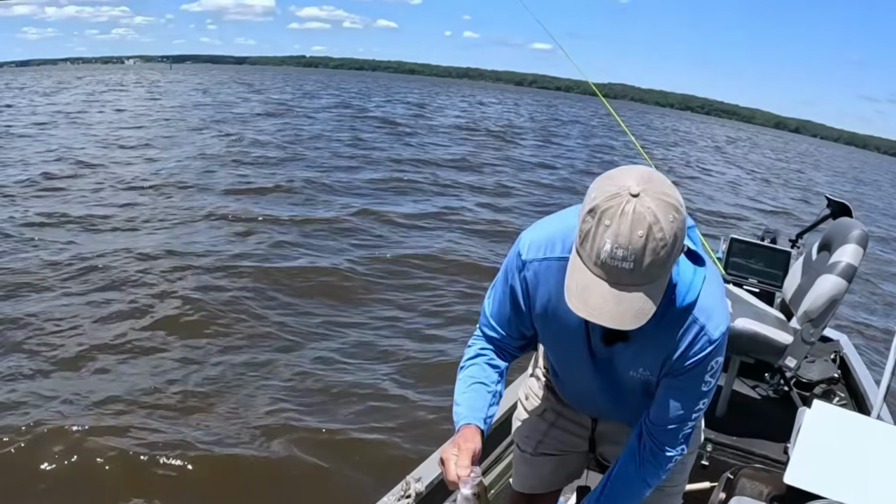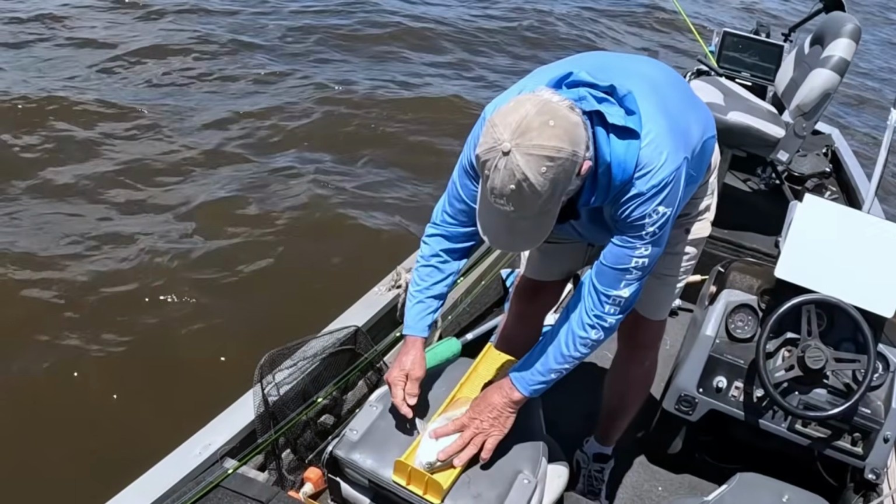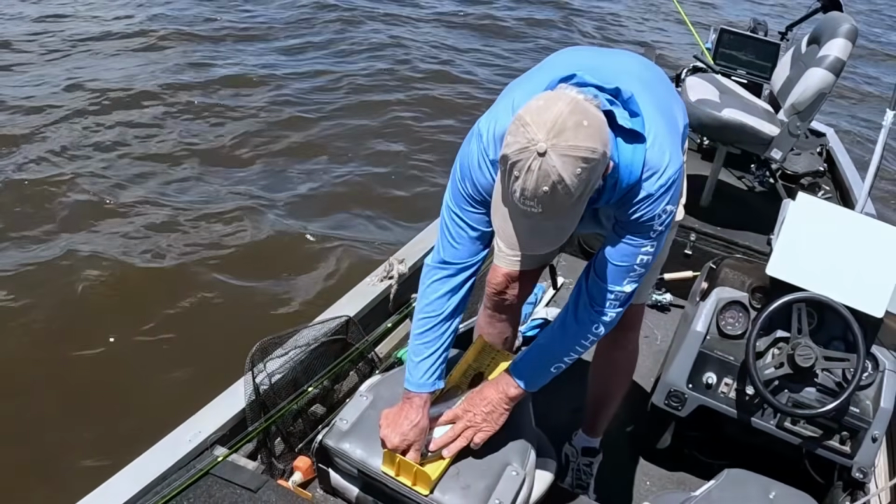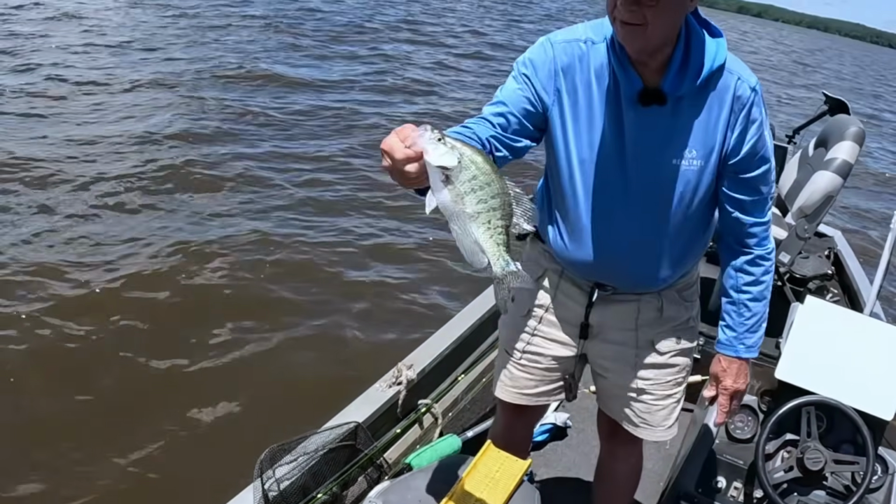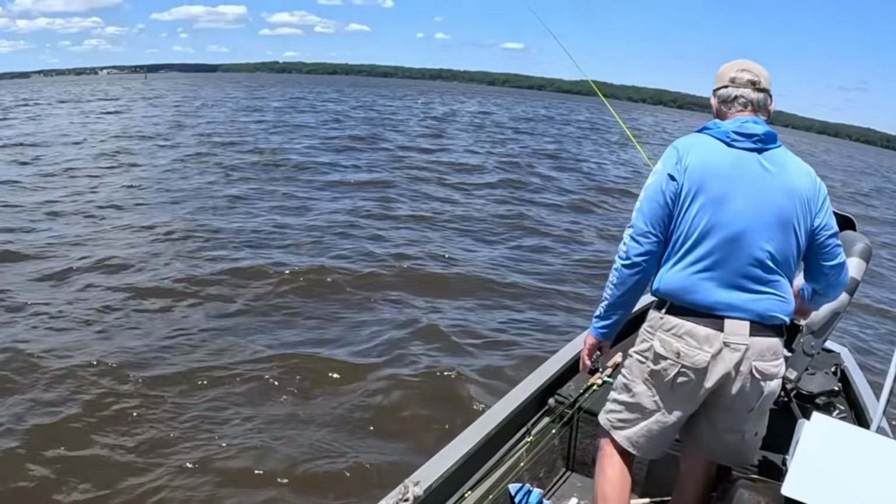That's a pretty nice little fish. See what he measures up here. That fish is 13 inches exactly. A nice fish. Put him back there and let him get back in that mud.